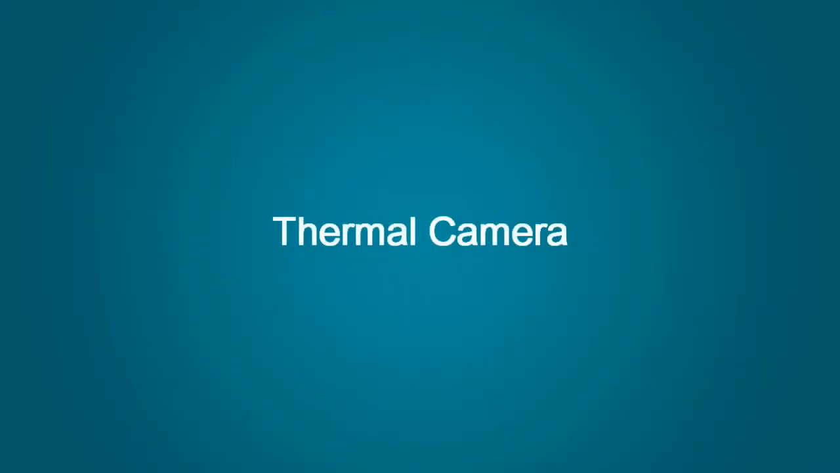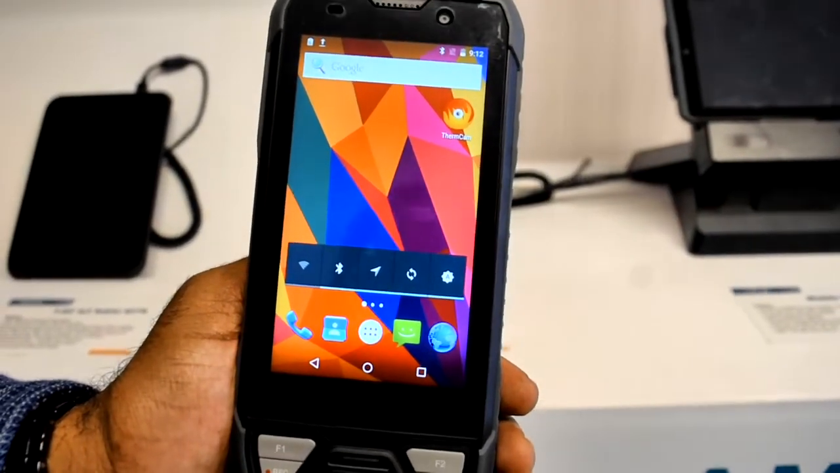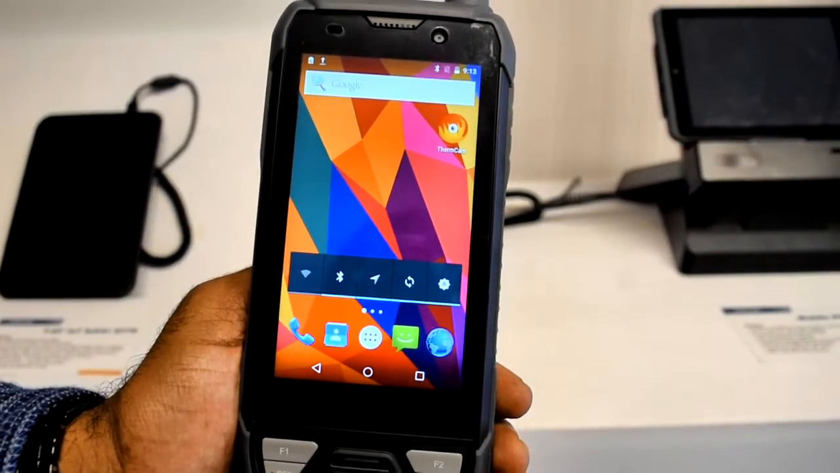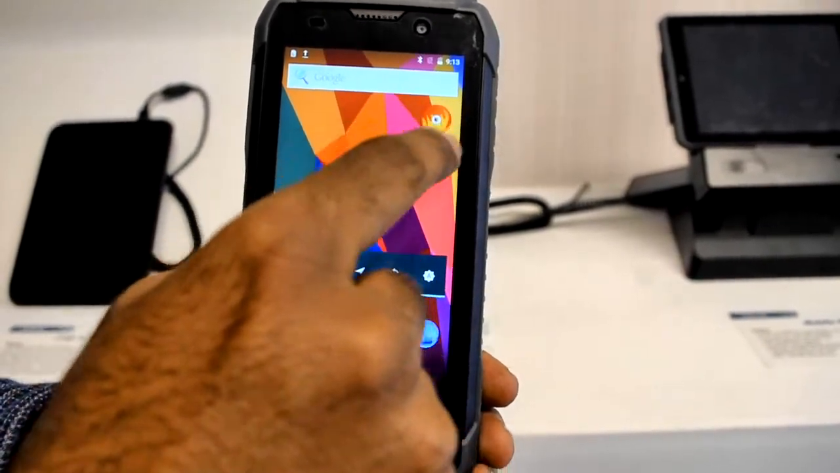I have my new G60 right here. It's the world's first mobile inspection assistant integrated with a thermal image camera, walkie-talkie and smartphone. Today I'm going to give you a short demo about how you can use the thermal camera in G60. I'm going to push thermal camera. This is how the app looks like.